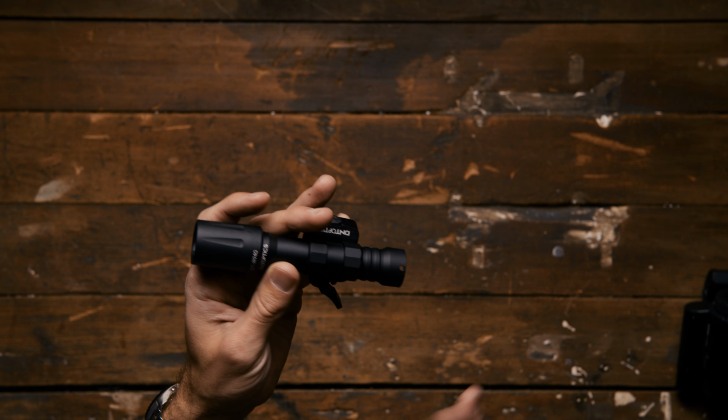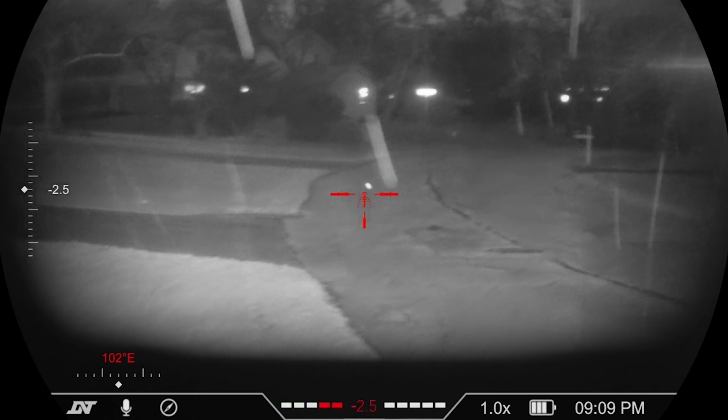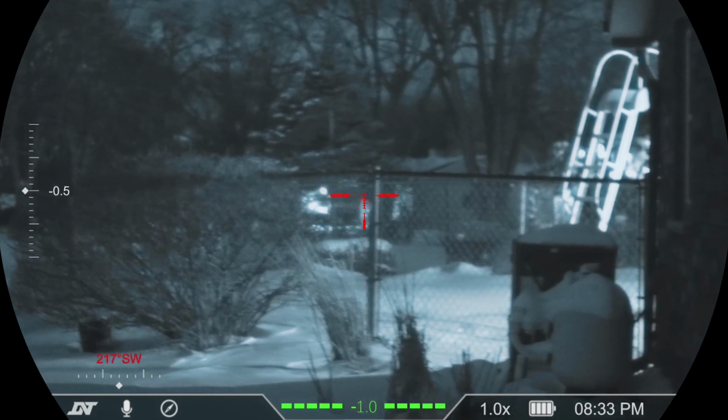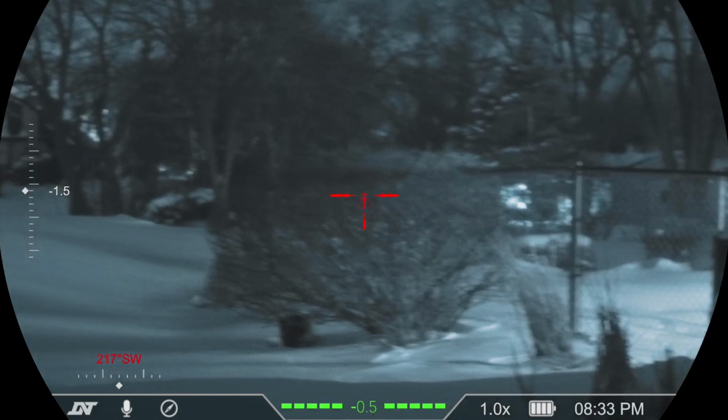It's a great light, nice and bright. It's more of a flood light, so it floods the whole area. It doesn't have a hot spot in the middle, just a floodlight to bring up the light level for the camera to see.